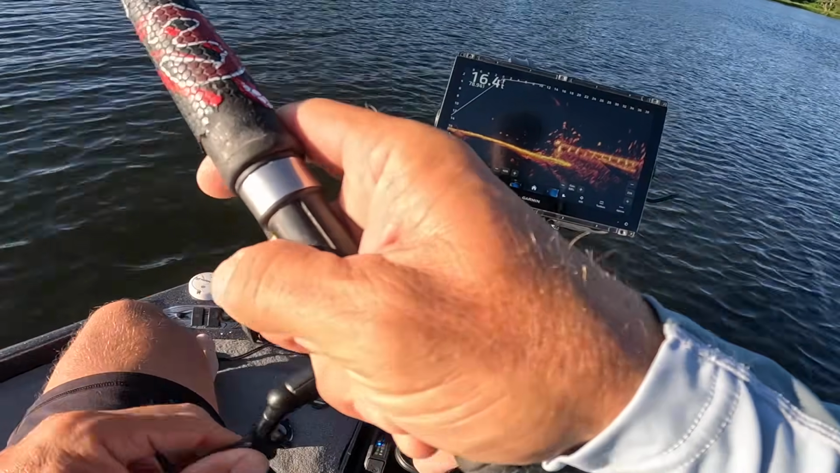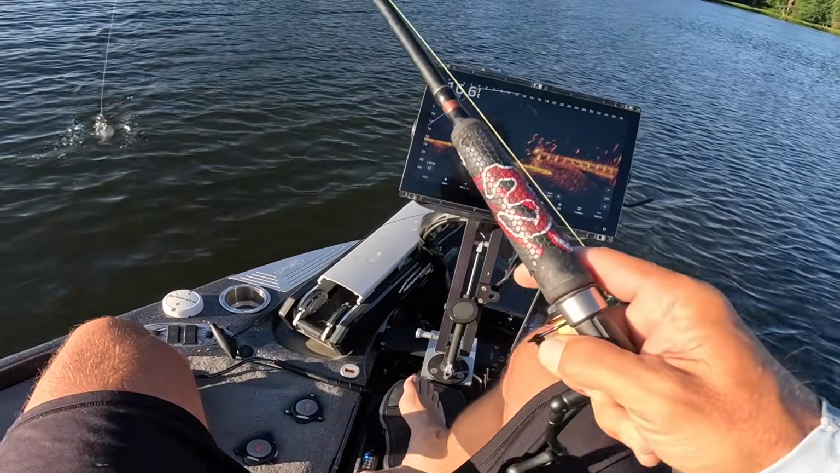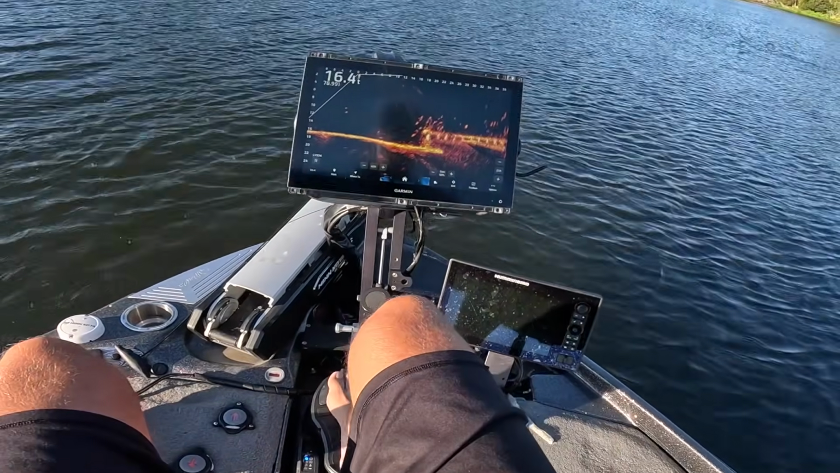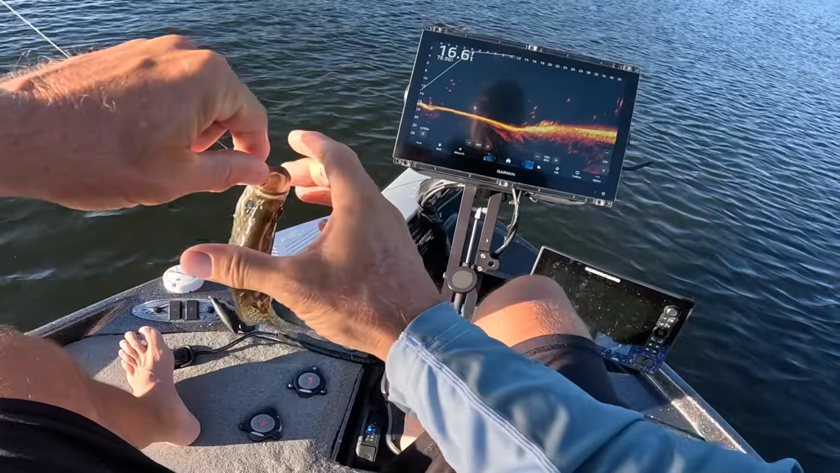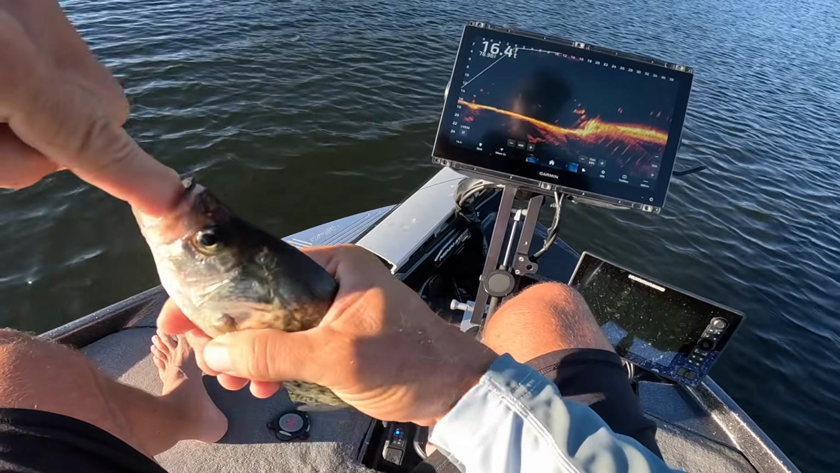Boom. But you could have some fun here. Now, there's some big fish in there mixed in with these smaller guys. If we could get through these guys, we're definitely going to see some action. But these fish right now look like they're sitting around that 12.5 foot.